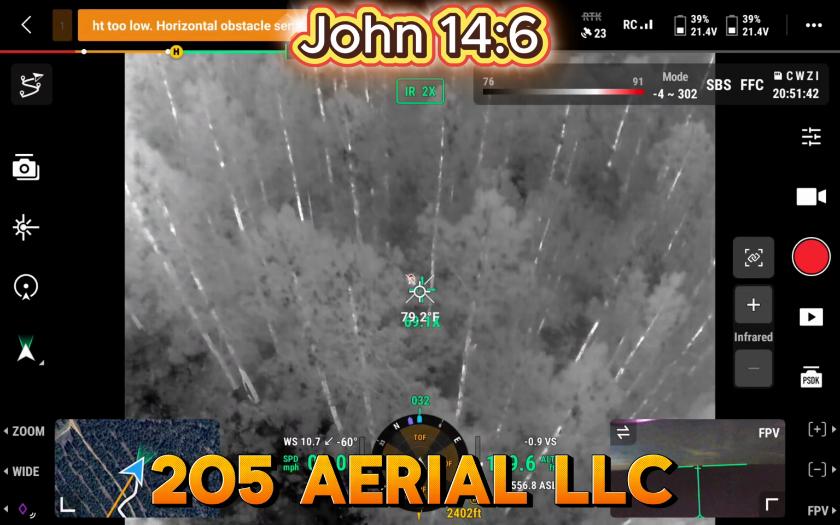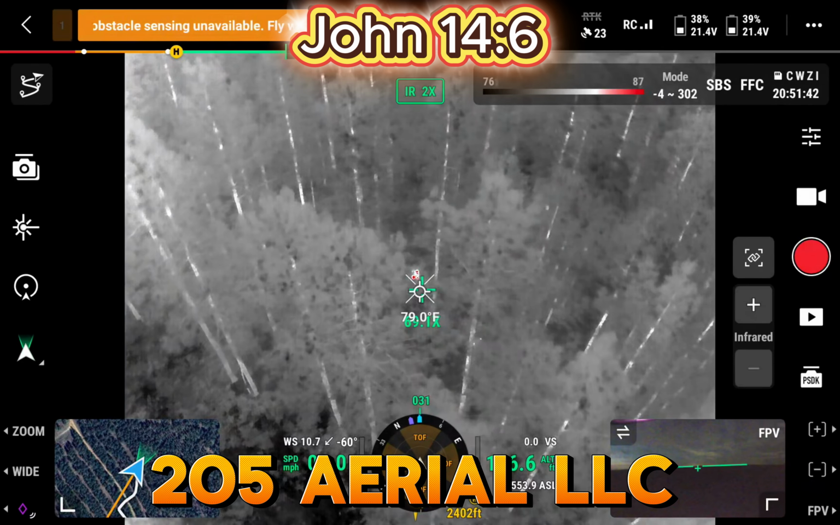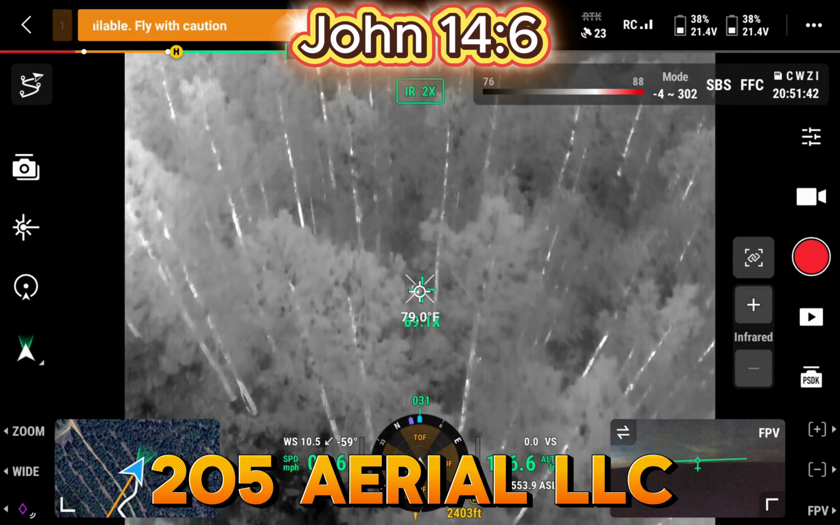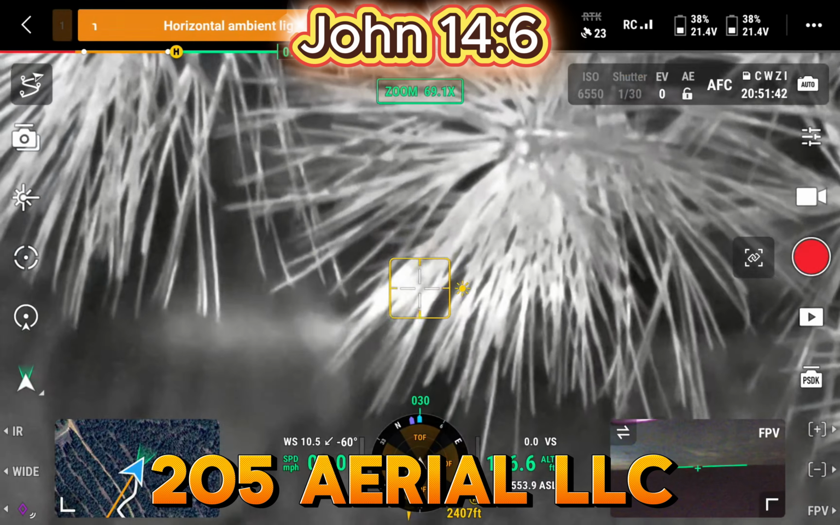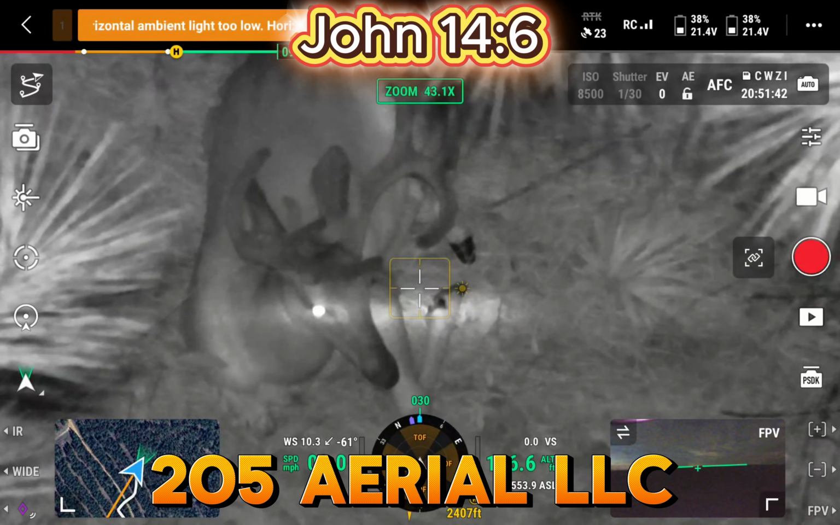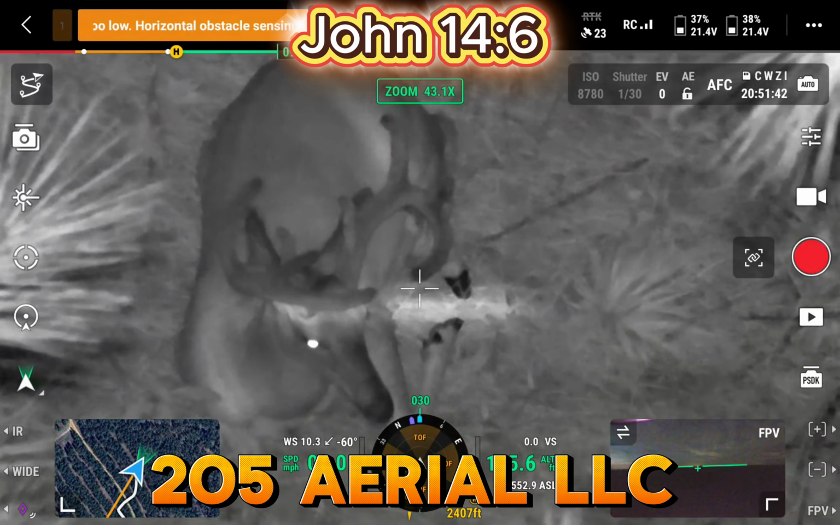He's in a little thicker stuff. Sometimes they'll react. I may not be able to see him like that though. So that's a pretty good view right there. Yeah, there we go. Good view right there. That's a pretty good buck.